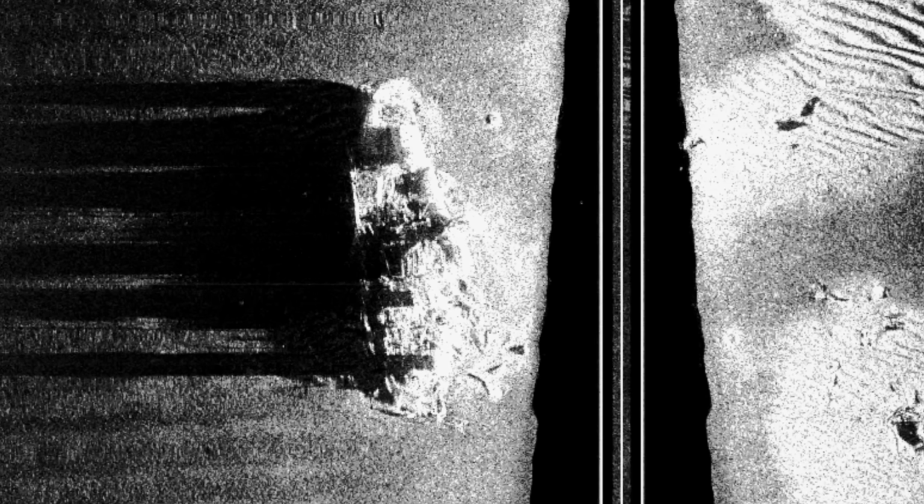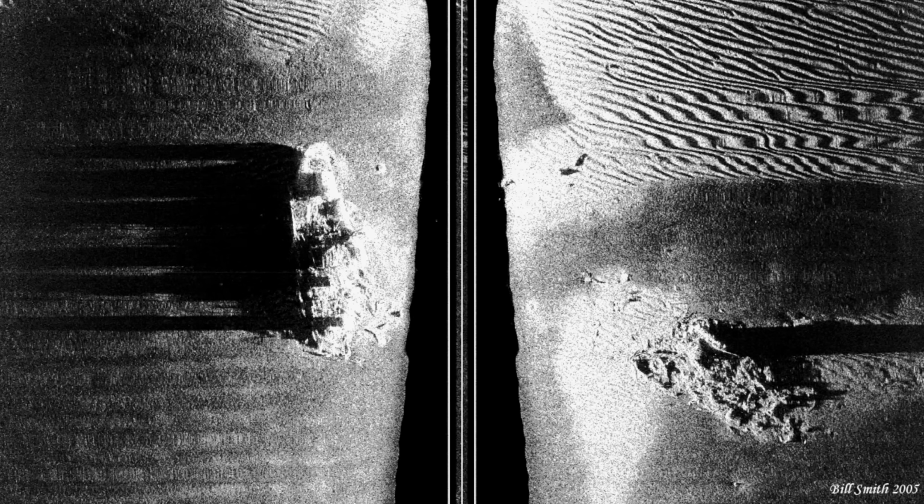The Regina, it's a Canadian corvette. It's sunk in the Bristol Channel. It was torpedoed and snapped in half, and we flew through the gap between the two halves. It's a really nice image. So this stuff is very valuable.